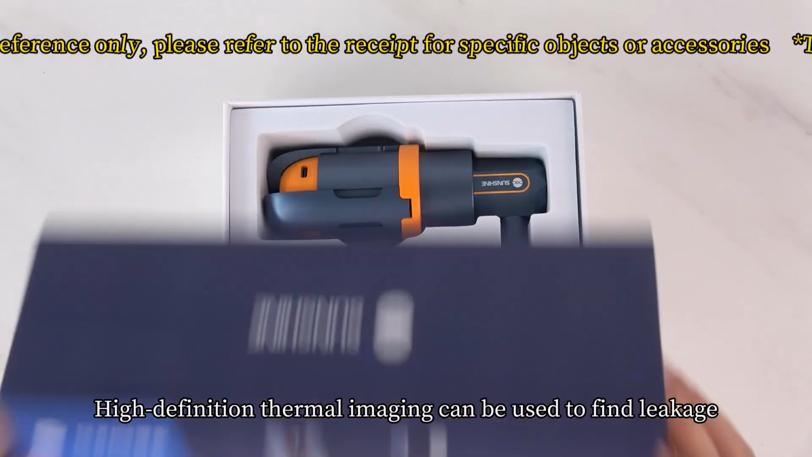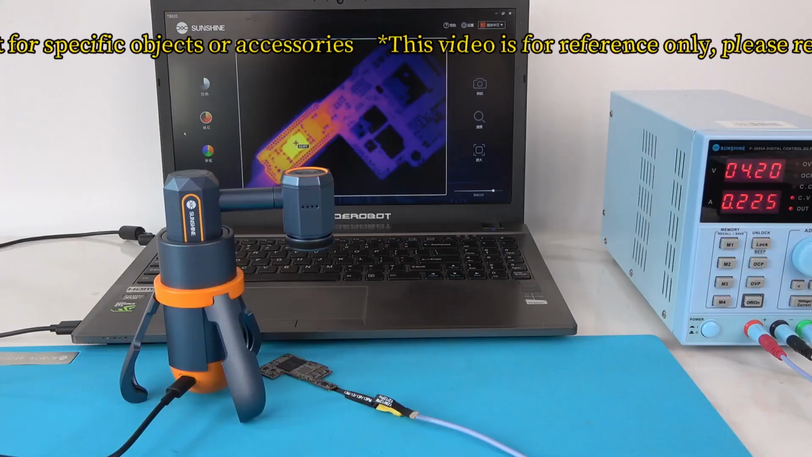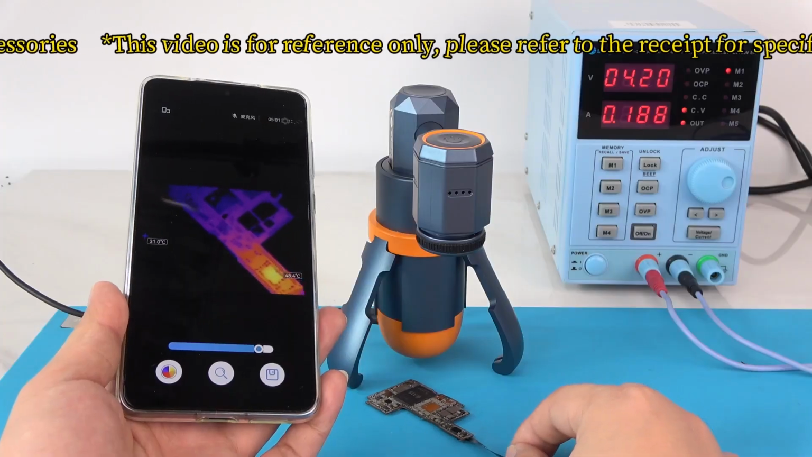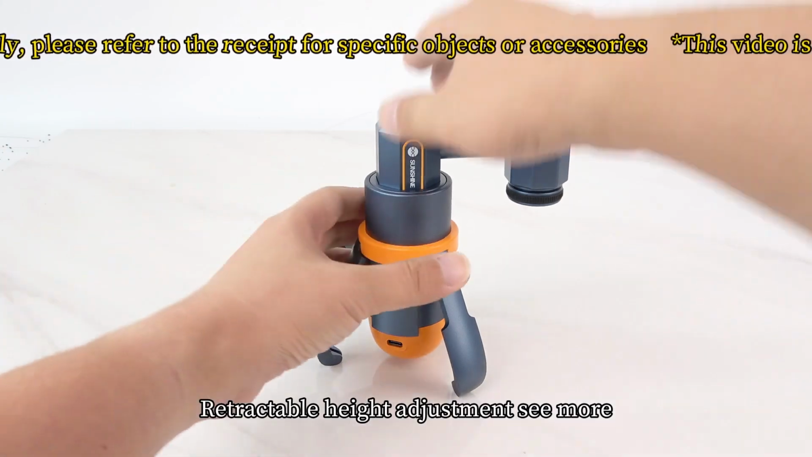High-definition thermal imaging can be used to find leakage and heating components in motherboard maintenance. It can be connected to the computer client to use. Can be connected to mobile phone. Retractable height adjustment. See more.